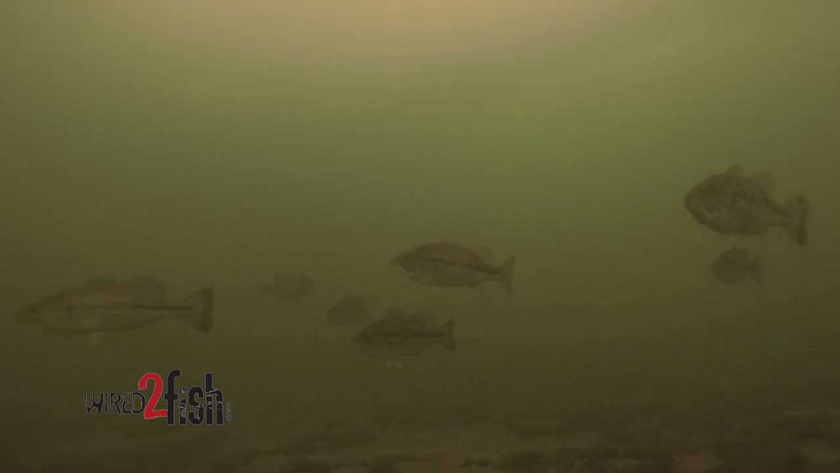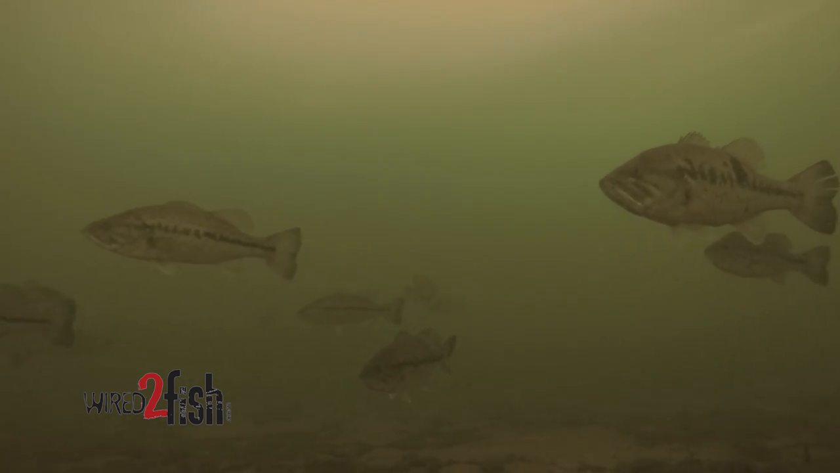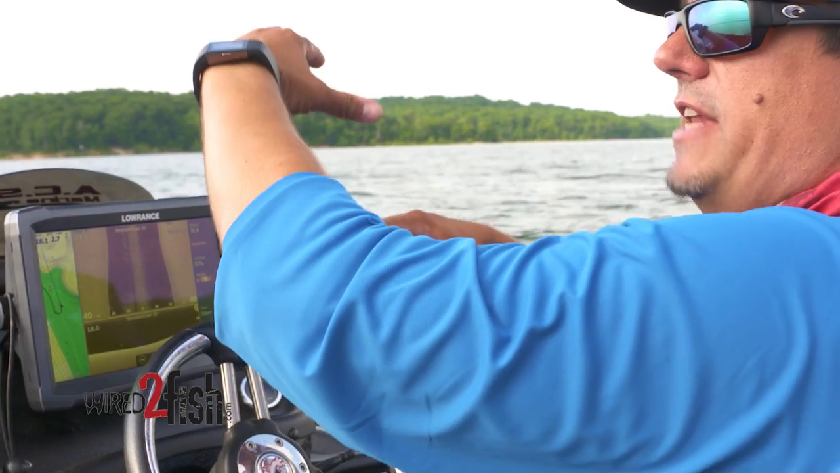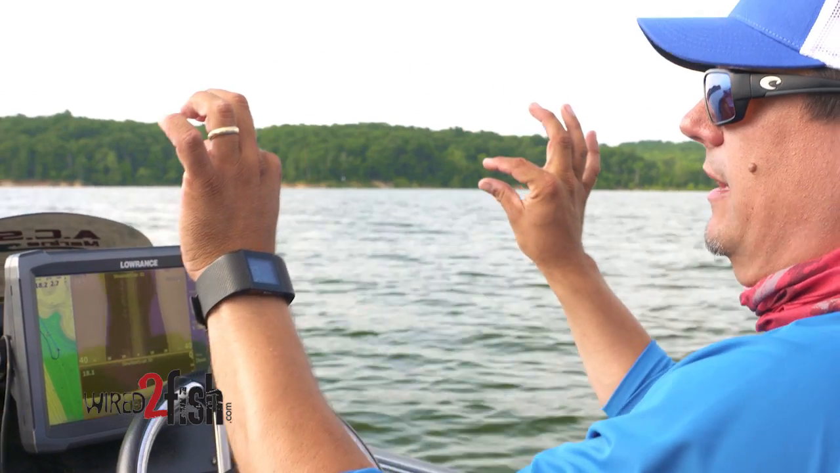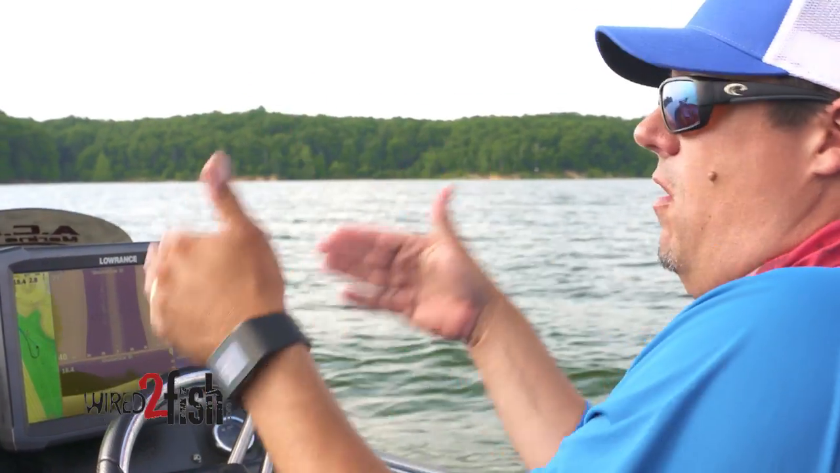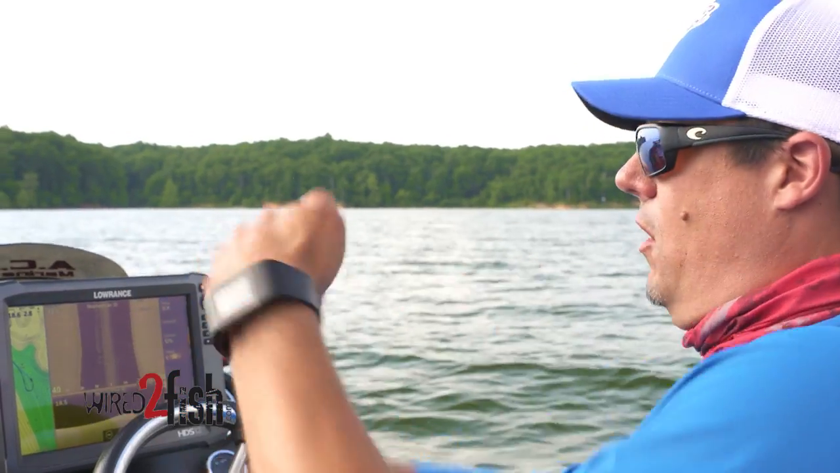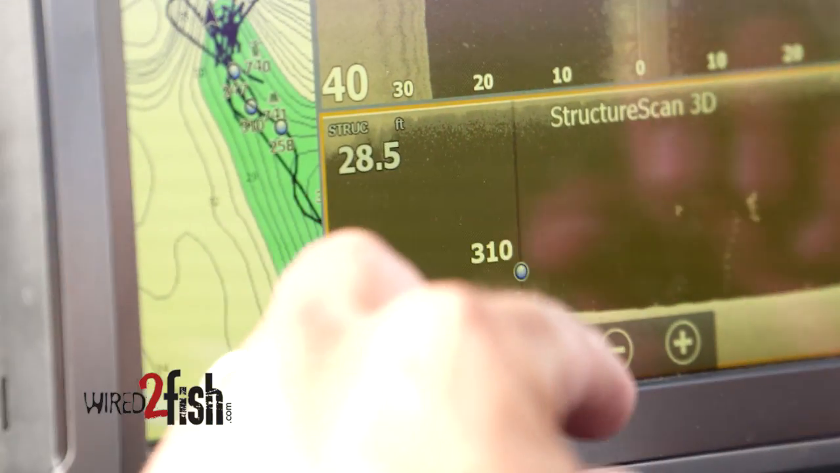Now, as the schools get bigger, and you start graphing over these places and schools of bass get on them that have hundreds of bass on them, yeah, they will stack up a little bit, but there'll still be a narrow band of them, and they'll still be aligned along the bottom, and they'll be thick. The reason they stack up is because they literally all can't fit there together on the bottom. They're darting in and out and chasing shad, but they're still real close to the bottom in a band.